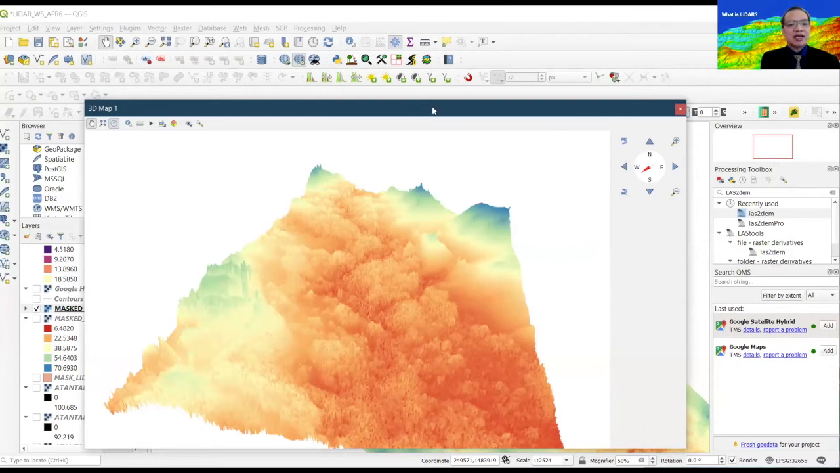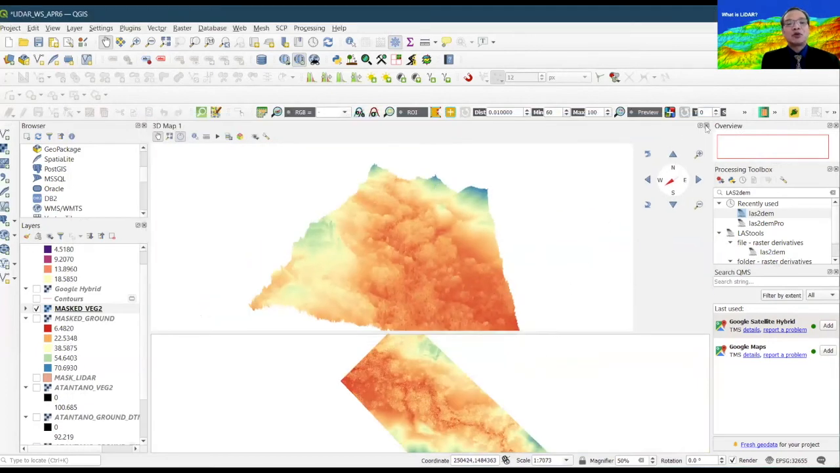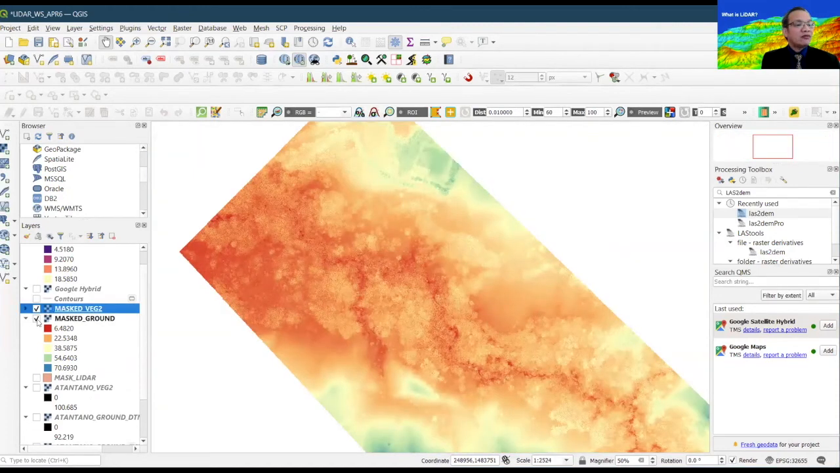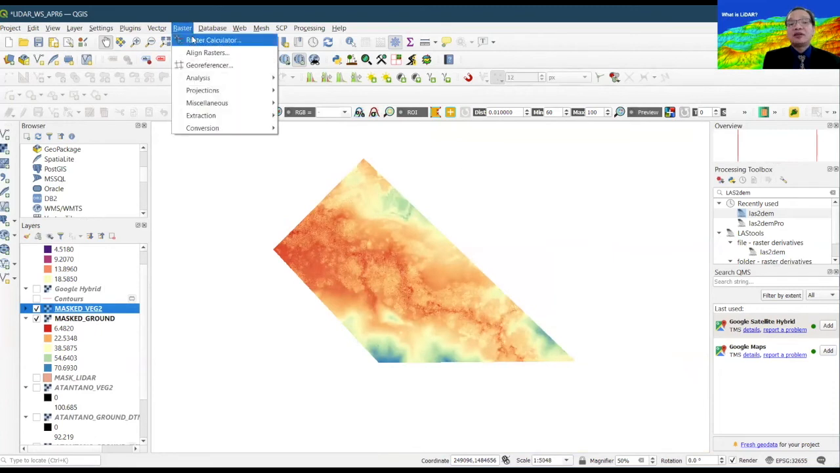And how to do that is actually a simple arithmetic procedure in QGIS. You already have two sets of raster data. One is the ground, and the other is the canopy, or the vegetation response or vegetation return. And we just have to subtract one from the other. You can do that in QGIS simply by doing a raster calculator. QGIS has a facility called raster calculator.